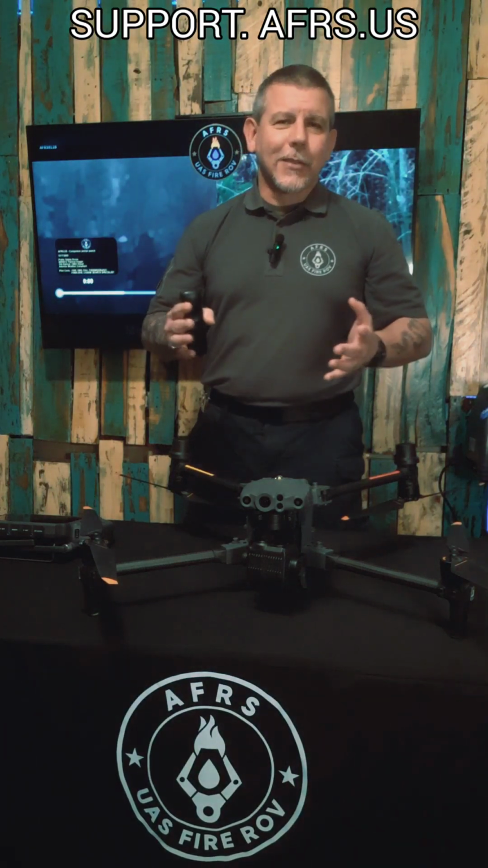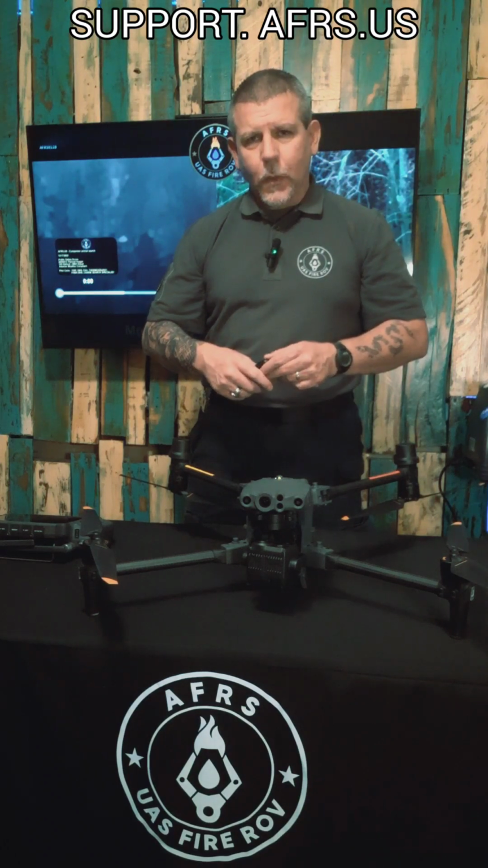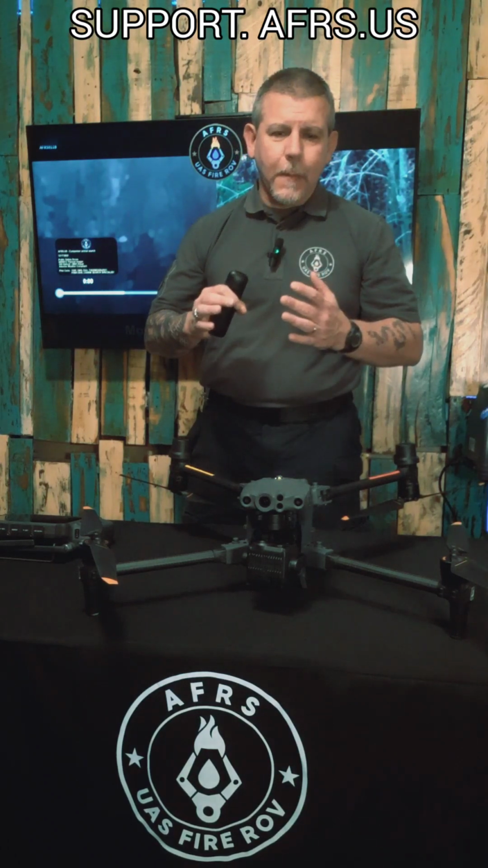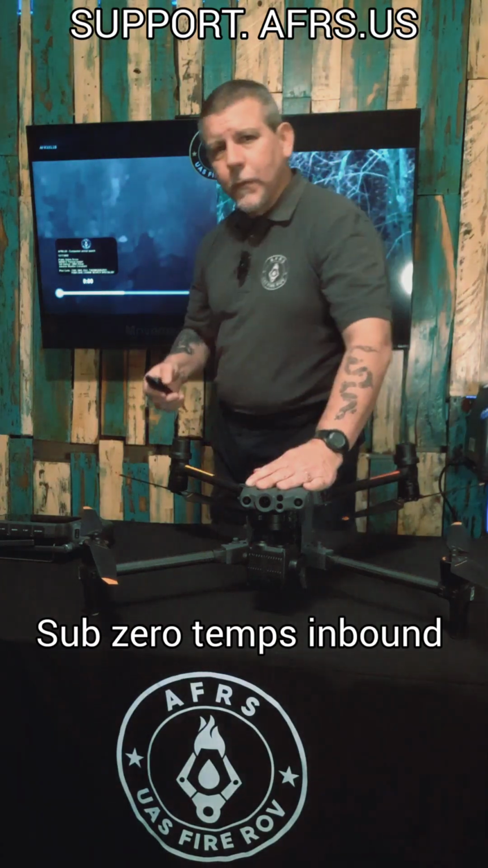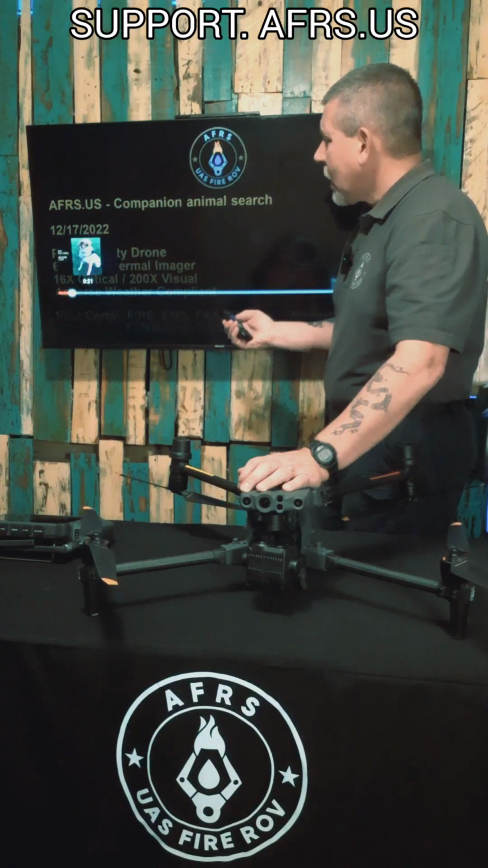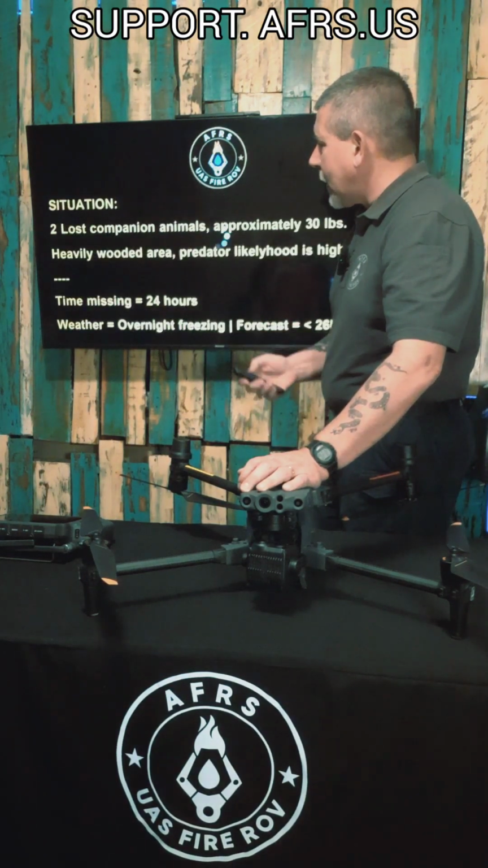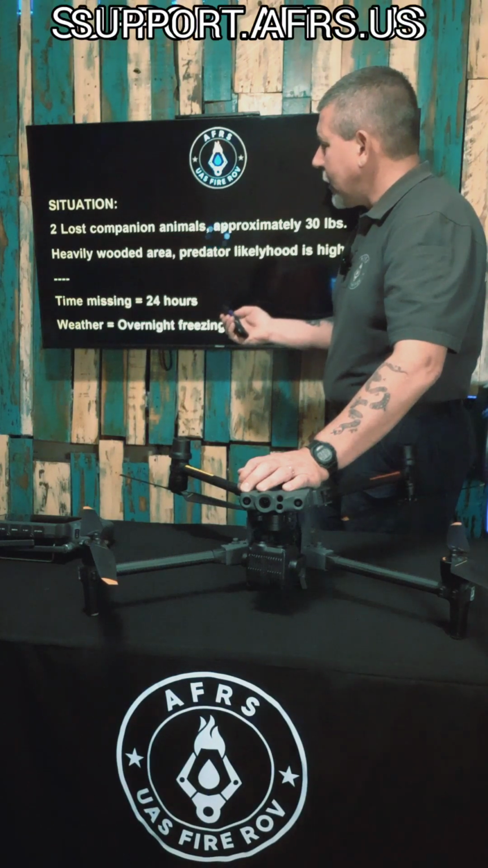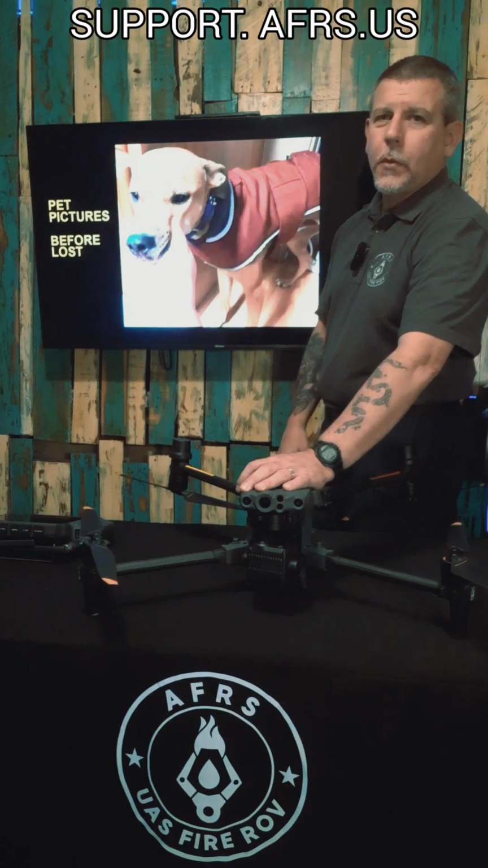It was a set of lost dogs at a park, and they had been out over 24 hours, and we had approximately 10 hours until the freezing temperatures set in. Let's go ahead and run through this real quick. I'll kind of fast forward here a little bit. Let me go ahead and check out the little doggies because they're pretty cute. I mean, look at that. That's adorable.